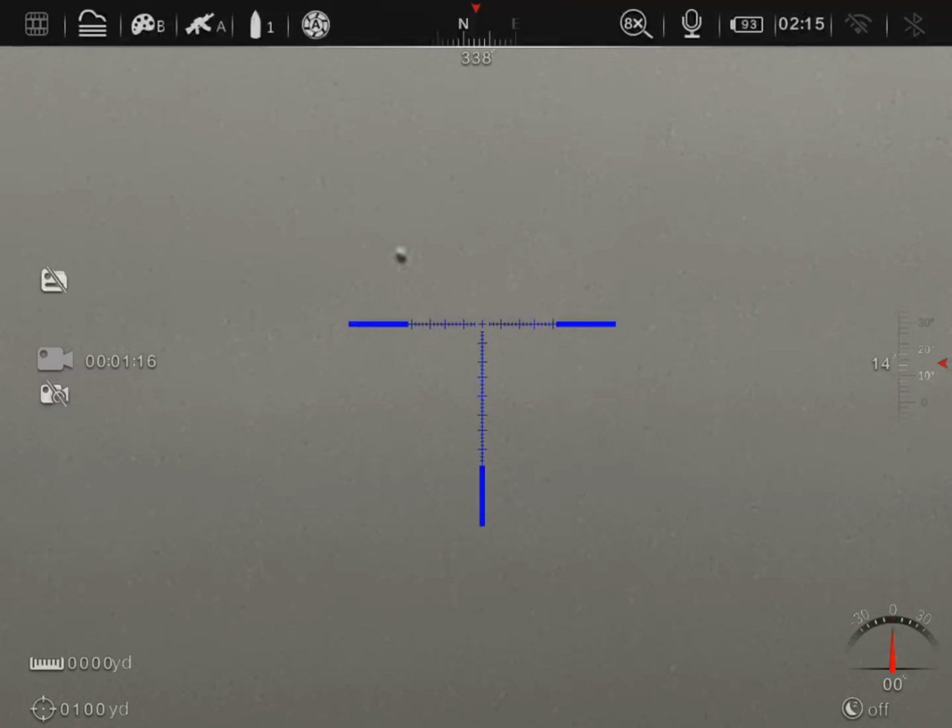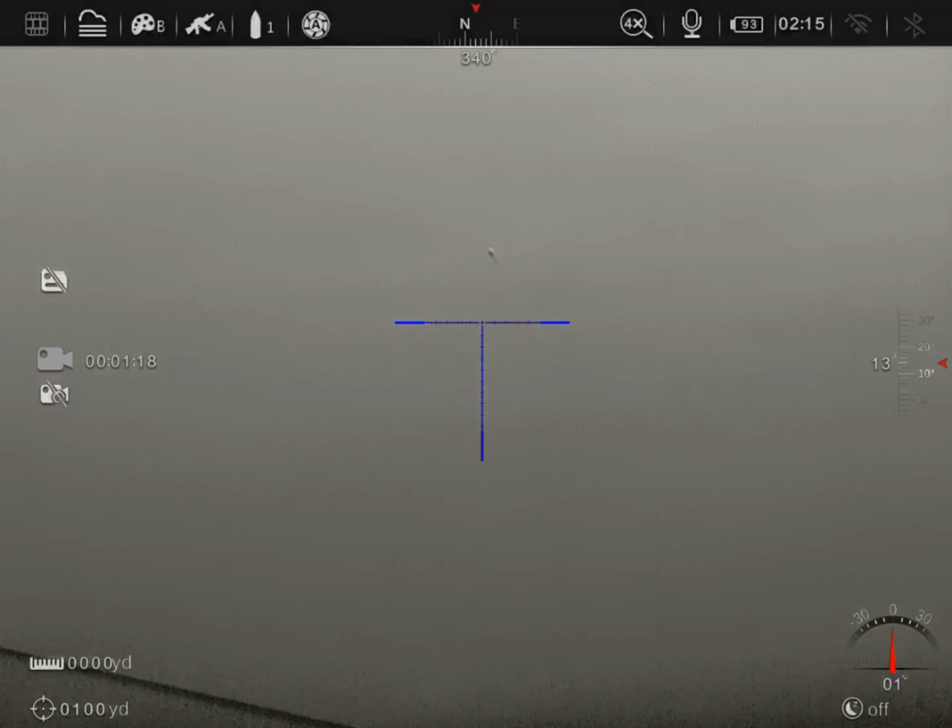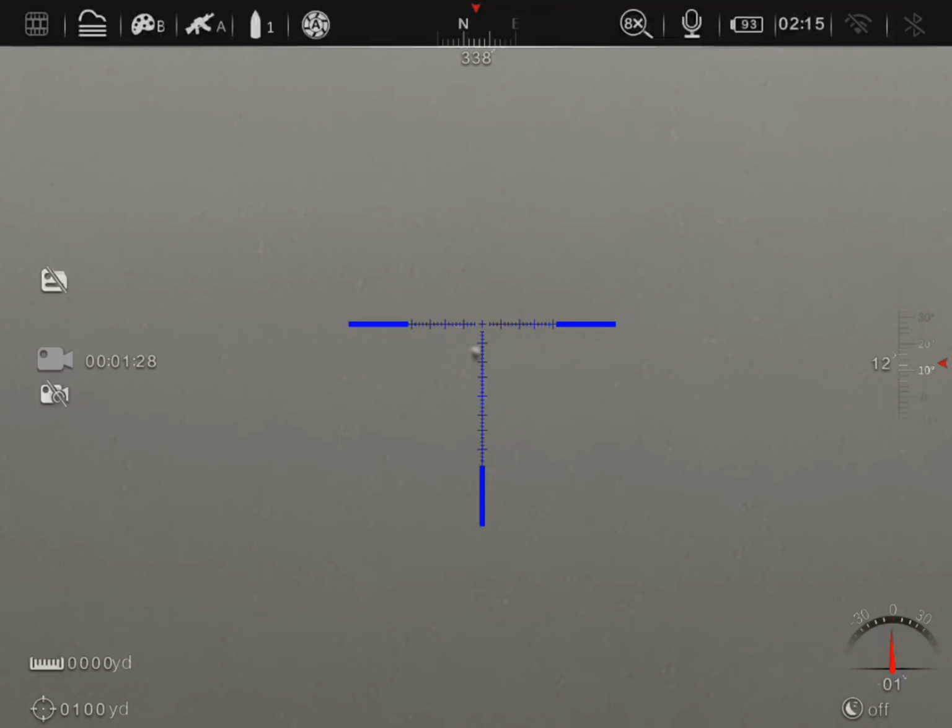Now, I know that looks similar, but that is not it. I really want you guys to focus on how the movement of those things was. It's just not the same. There's similarities, but it is absolutely not the same whatsoever.